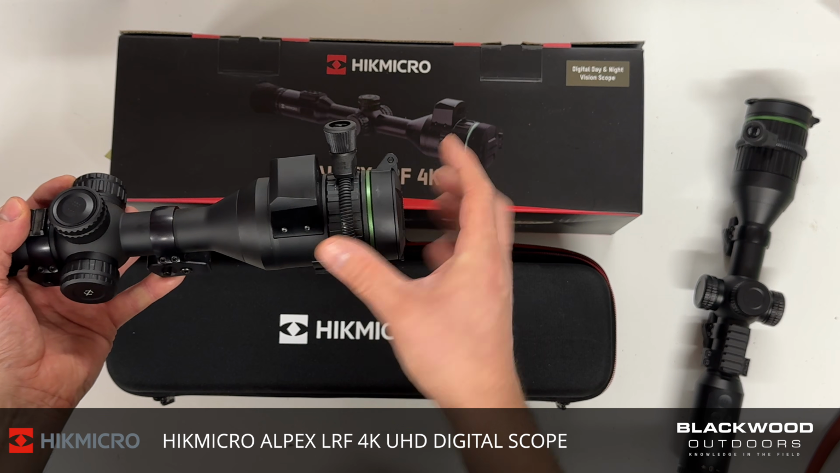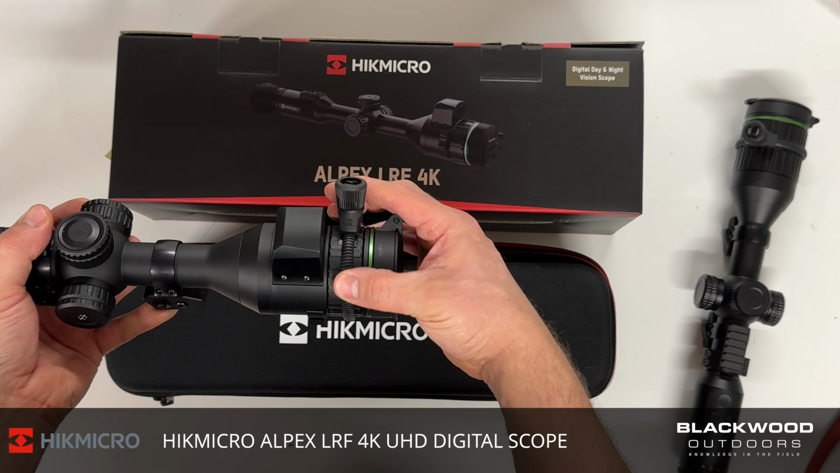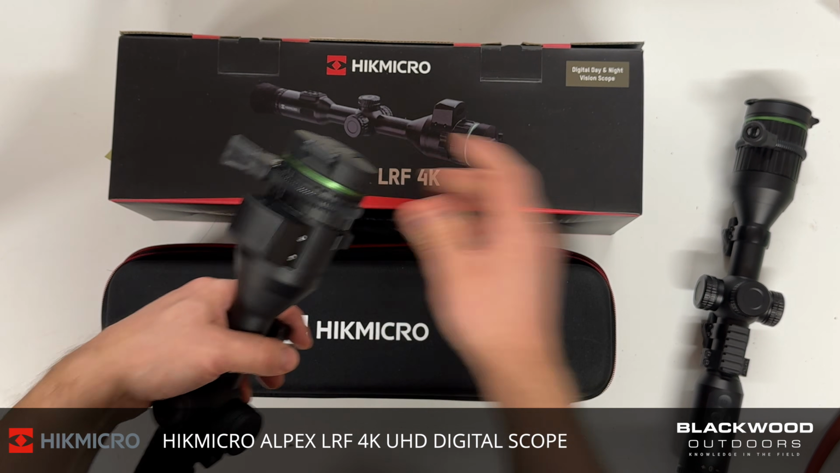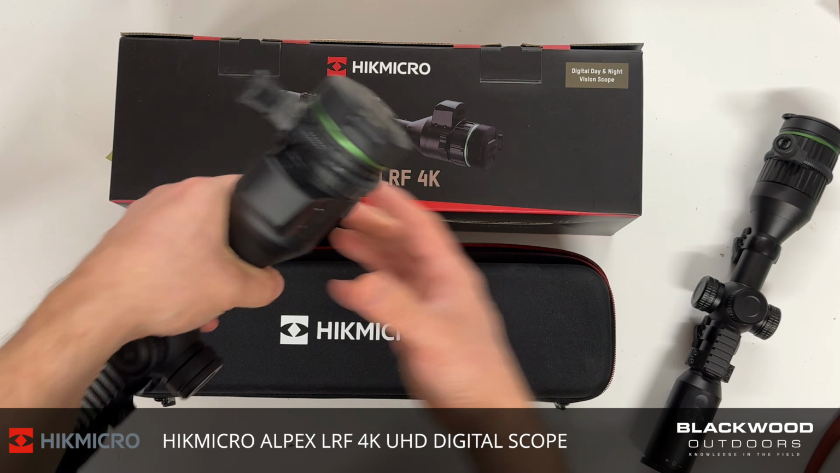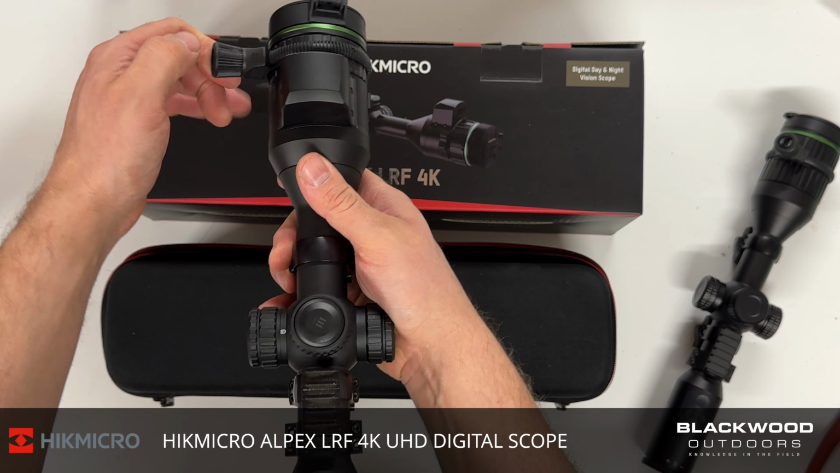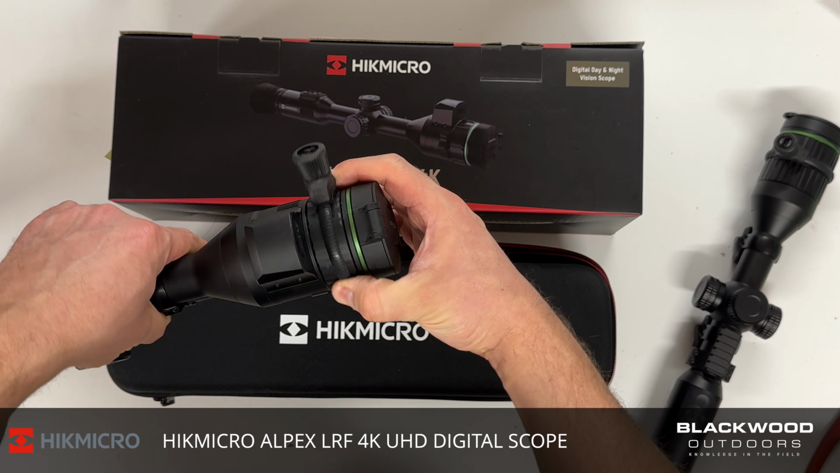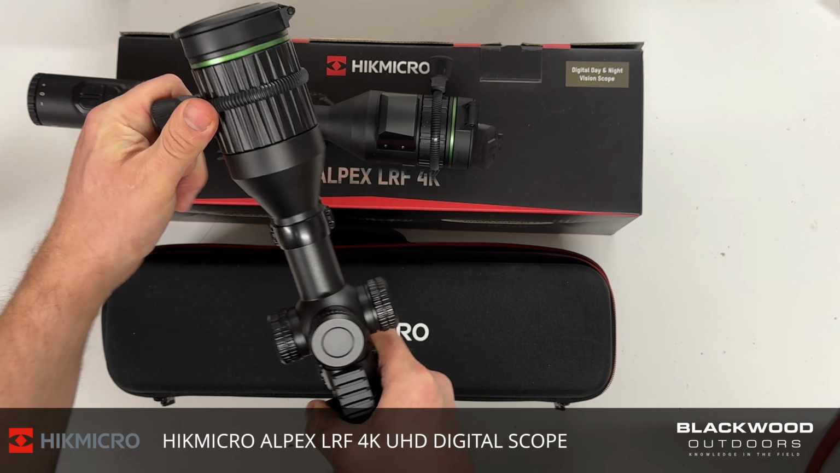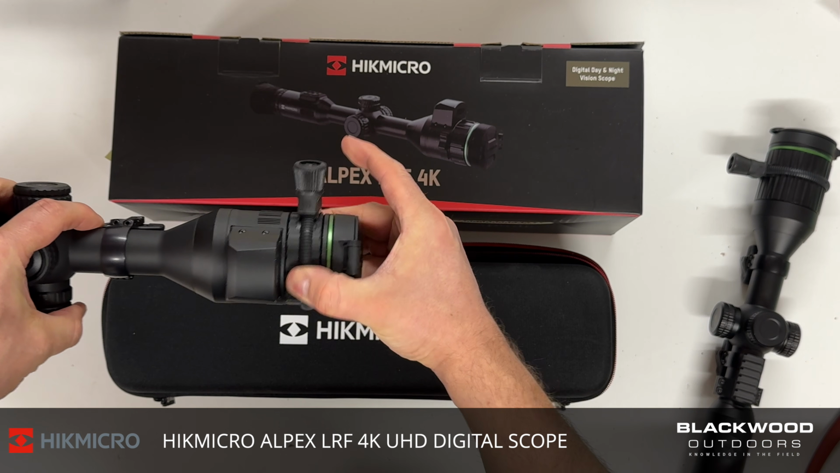Further forward, LRF system. So you've got your 1000 meter LRF. This all ties into the ballistic system. You've got your focus ring here, allows you to focus the device. I've fitted a throw lever purely because if you look at the old model, there's a long length, it's easy to grip. Because this is quite far forward, the throw lever just helps you to easily adjust that small amount for getting things in pin focus. It is much smoother than the previous model. The older model is quite stiff. That's why I've got a throw lever on there for both reasons, small adjustments and to make it easier. But like I say, the new model is a lot smoother running.